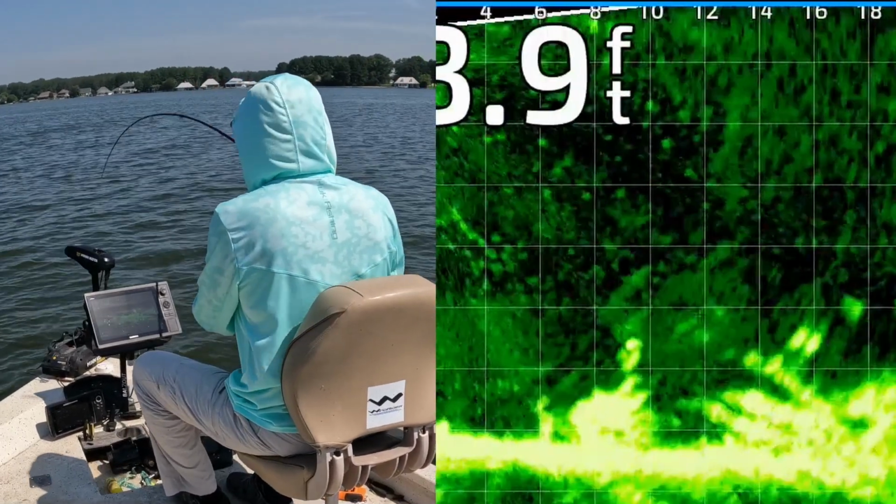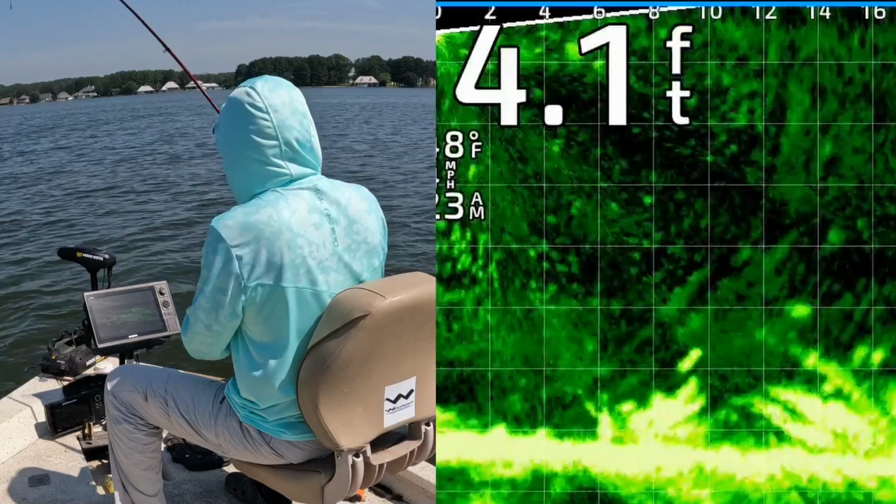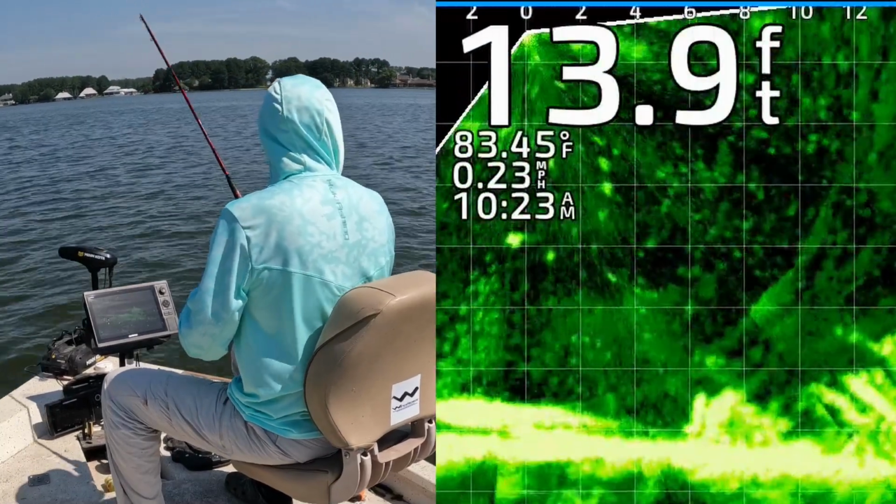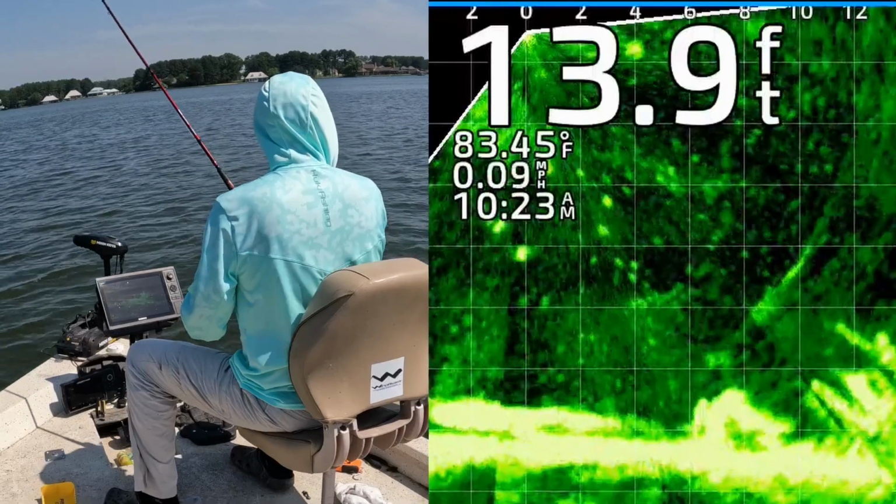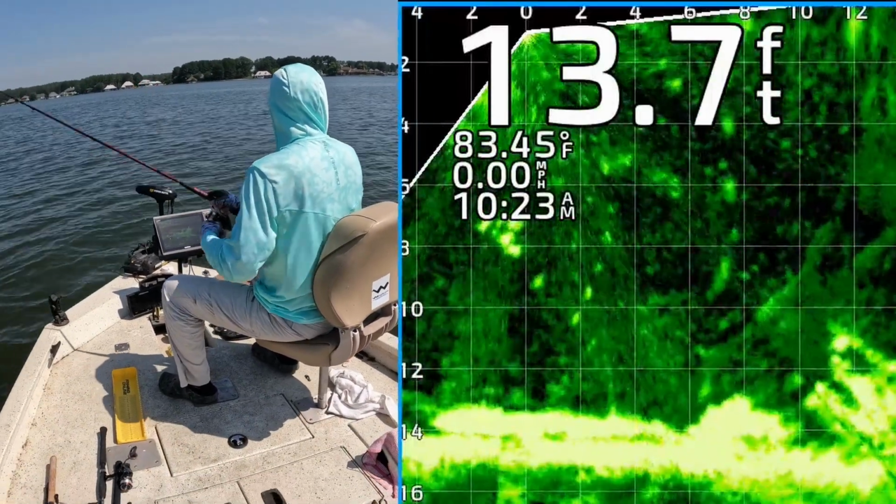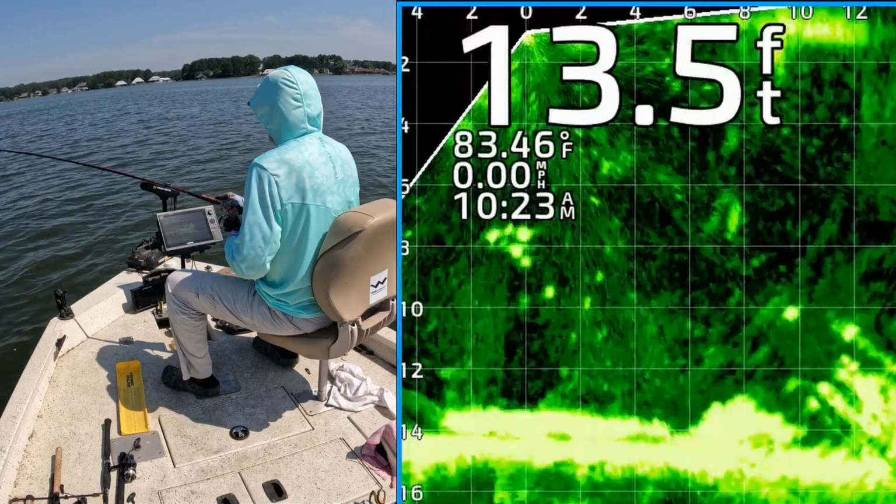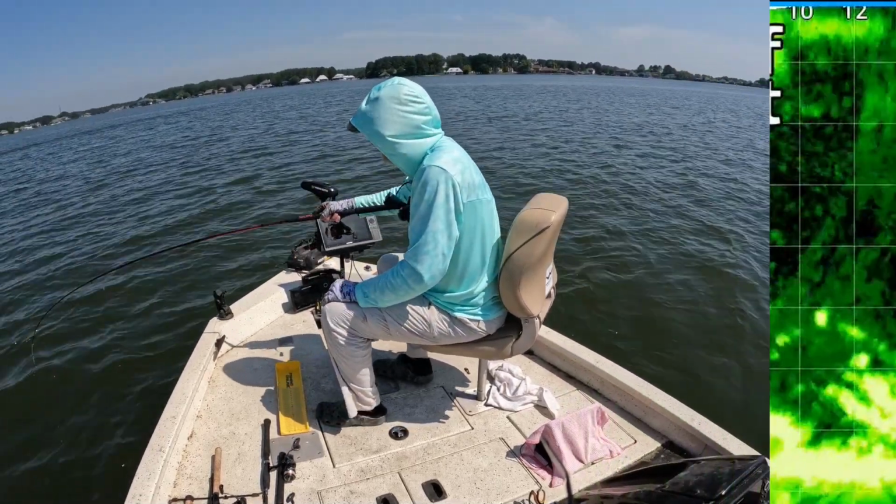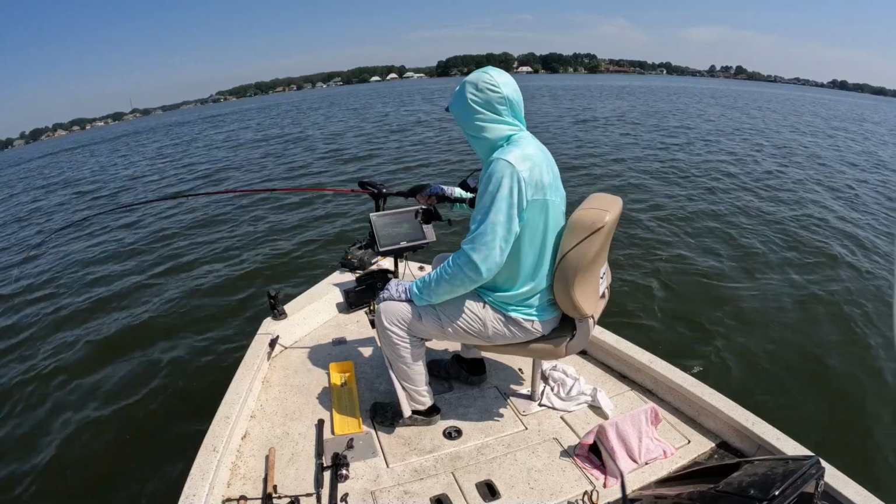That is not a crappie. Damn, it's a bass. Sure enough. He just realized he's hooked.